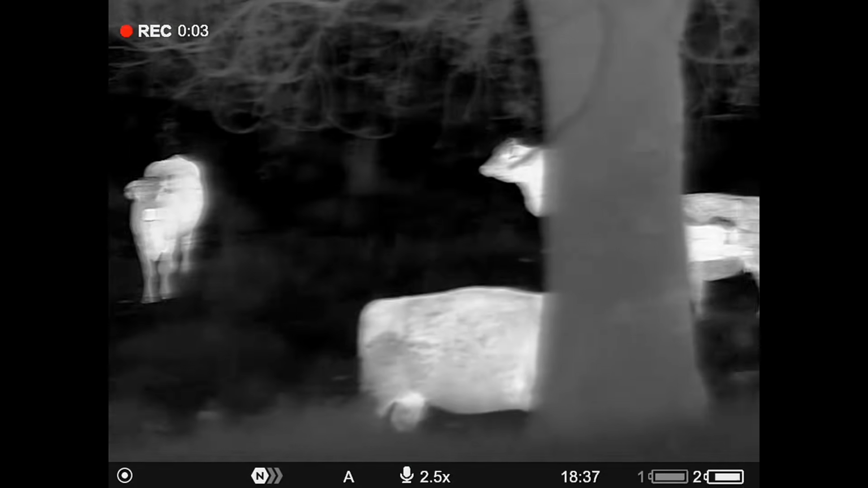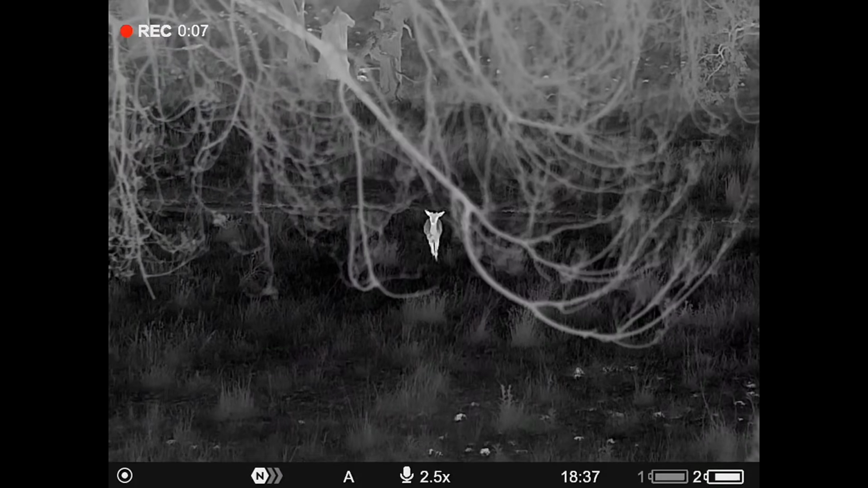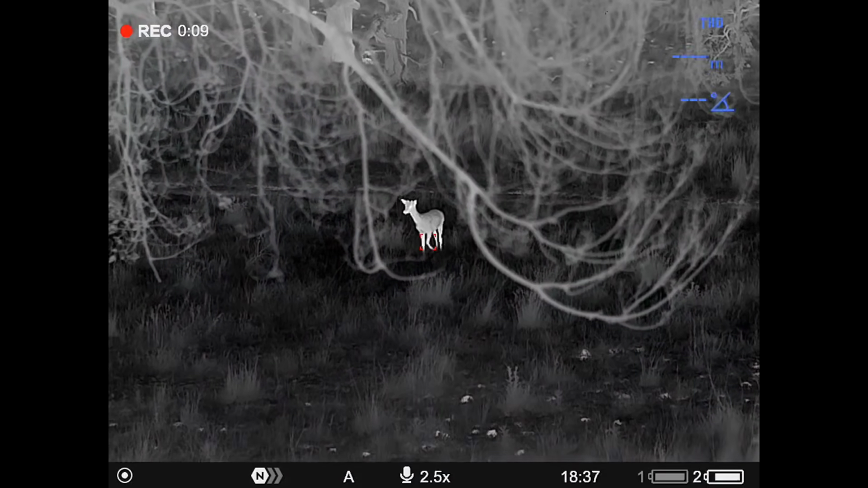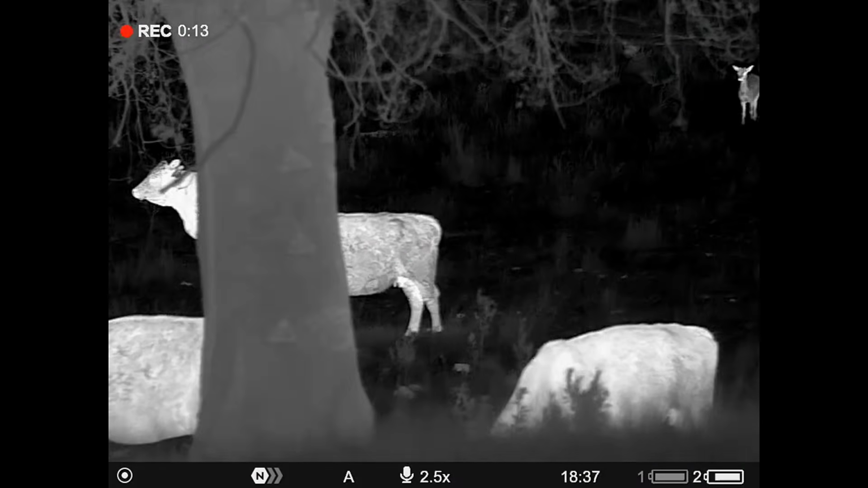Still got these cattle all around me. This goes to show what happens when you sit and wait. Look at this guy. Might be getting some venison, I think, if I can get a clear shot.